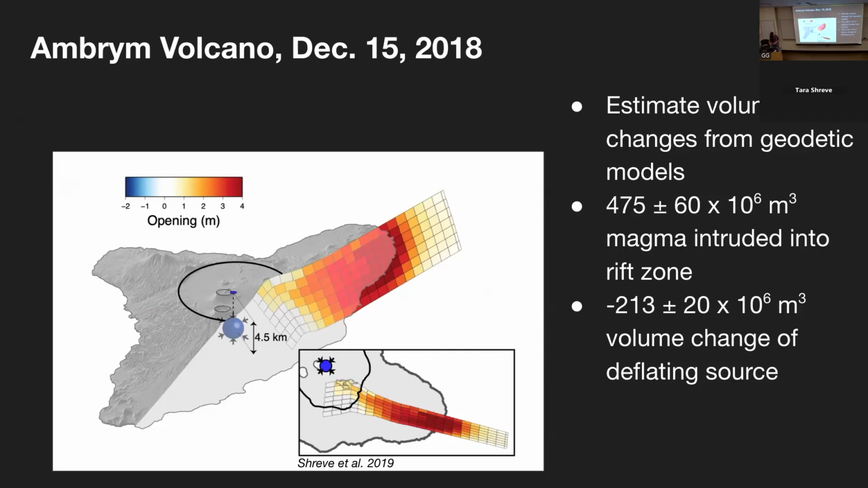surface. We find that within the rift zone, there was about 475 million cubic meters of volume change. And we also modeled the depth and volume change of a deflating point source beneath the caldera. And we estimated about a 213 million cubic meter volume change of that deflating source. We also found that the maximum amount of opening at the surface was offshore, and this is consistent with the fact that there was a submarine eruption.